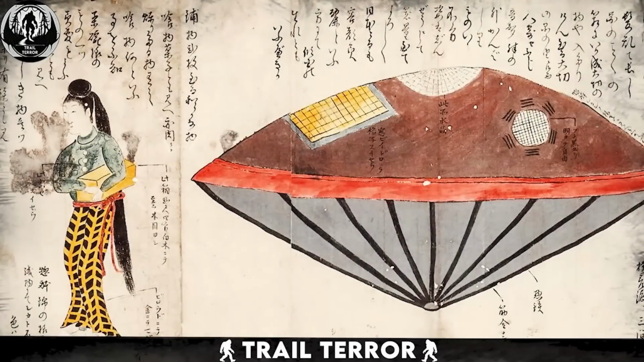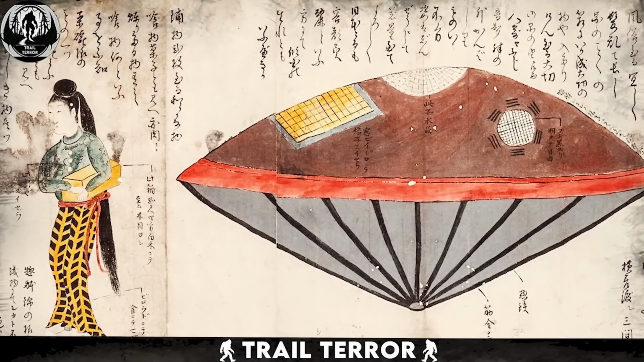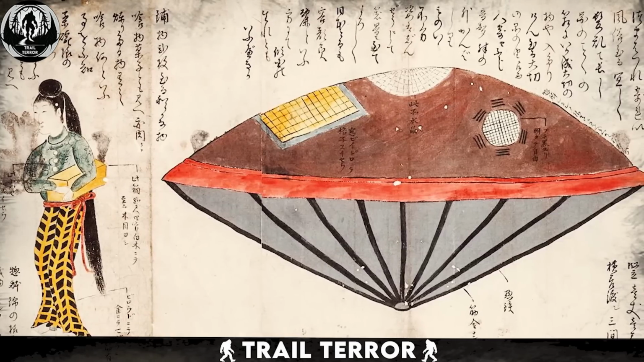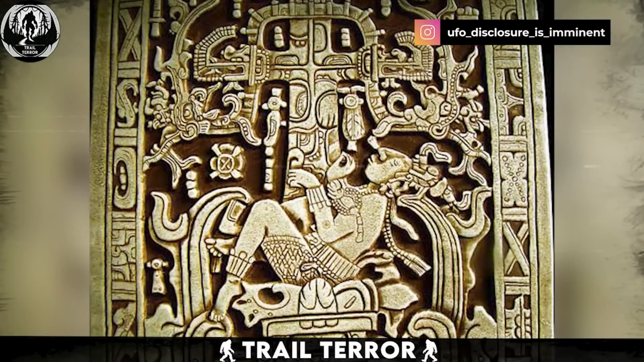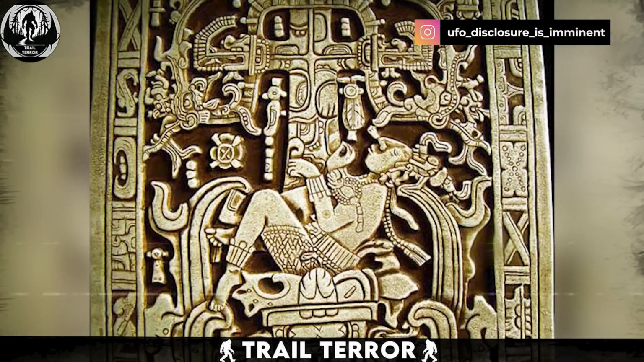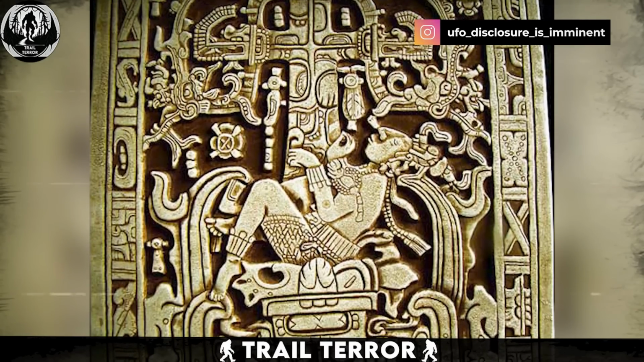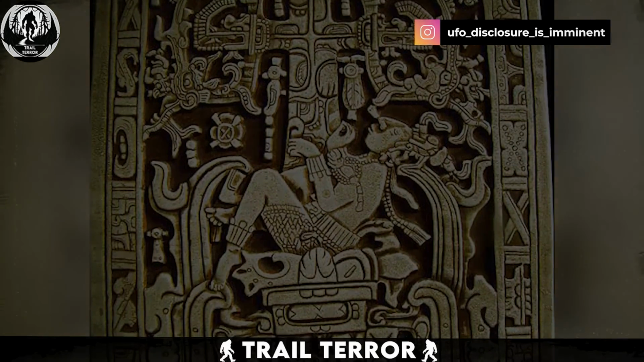Now here's where it gets even weirder. People online were quick to compare these floating objects to something way older, like ancient civilizations. Take a look at this. The lid of Pacal's sarcophagus from Mayan ruins in Palenque, Mexico. It shows King Pacal in what looks almost exactly like a cockpit, with foot pedals, hand controls, and even what looks like exhaust flames below him.